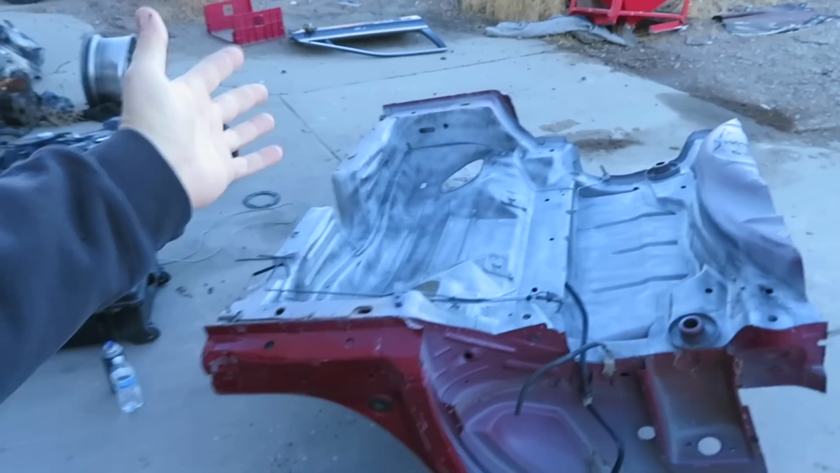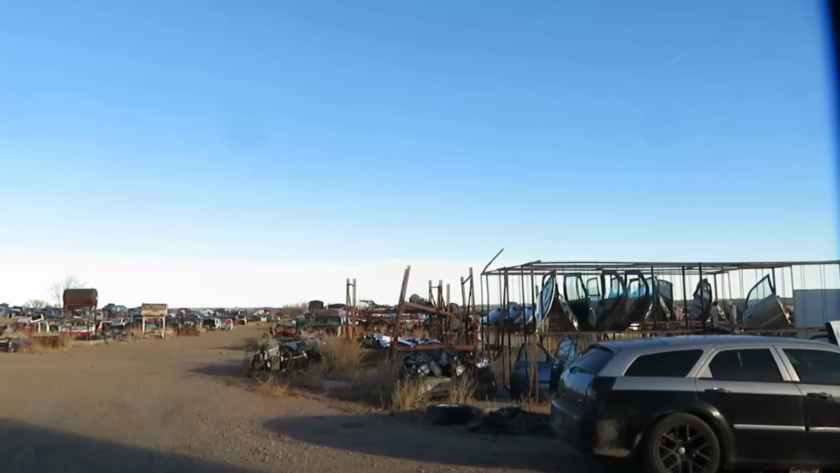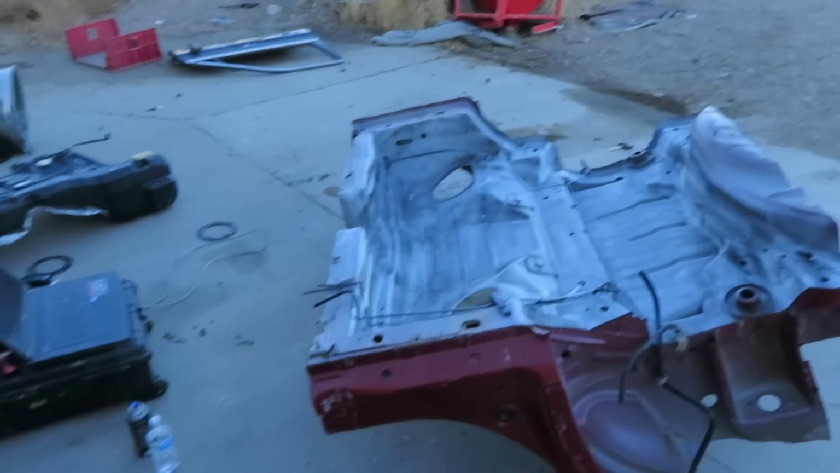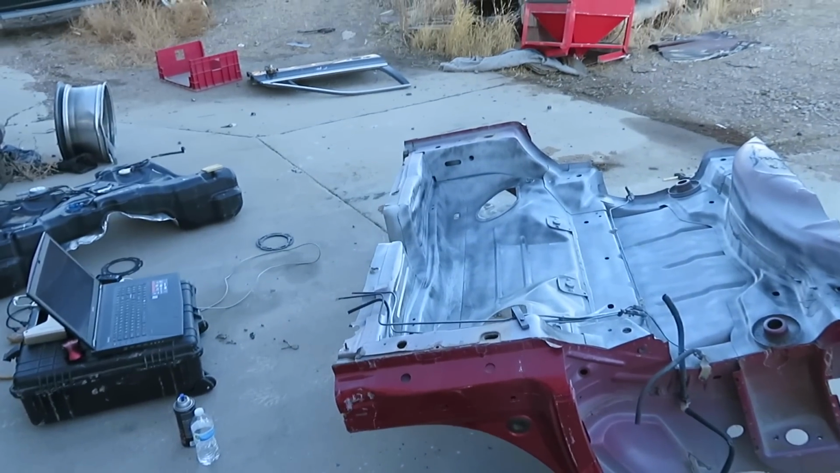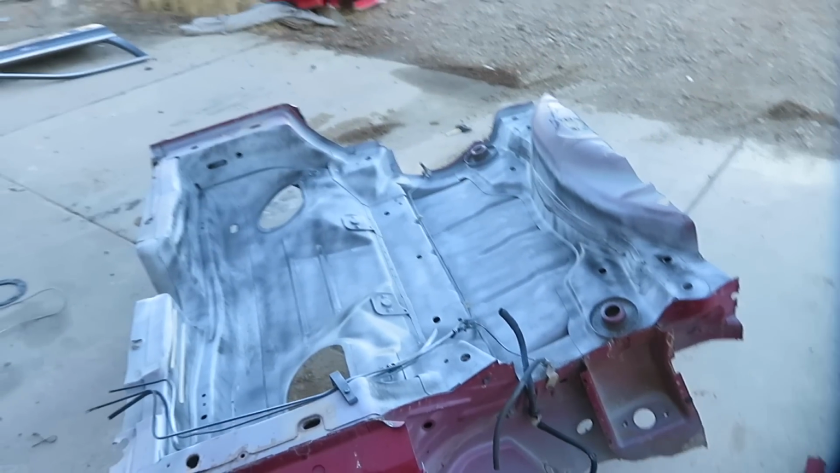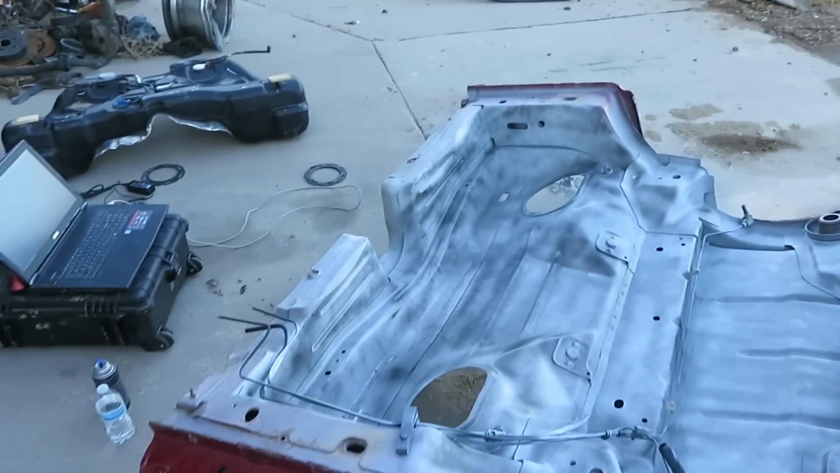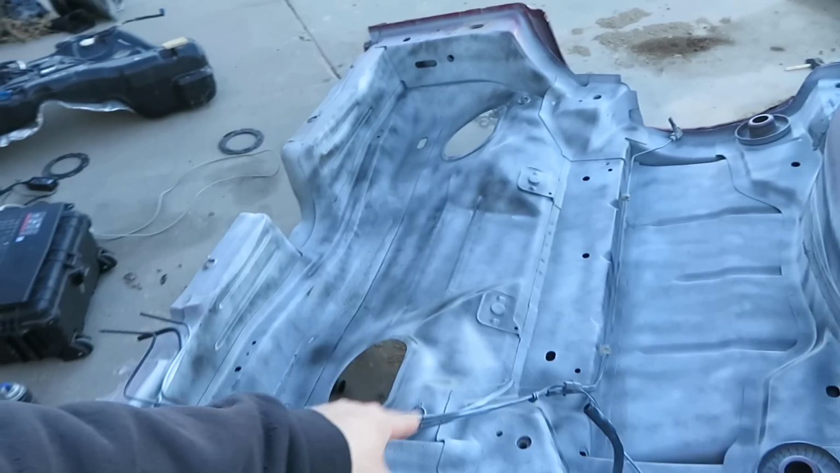Now it is getting repurposed once again, since I didn't want to have to bring the whole car over here. I just cut pretty much the back half where the fuel tank mounts, and I need to 3D scan this whole area right here so we can get a fuel tank made, and so everything bolts in perfectly. I want to retain the evap.